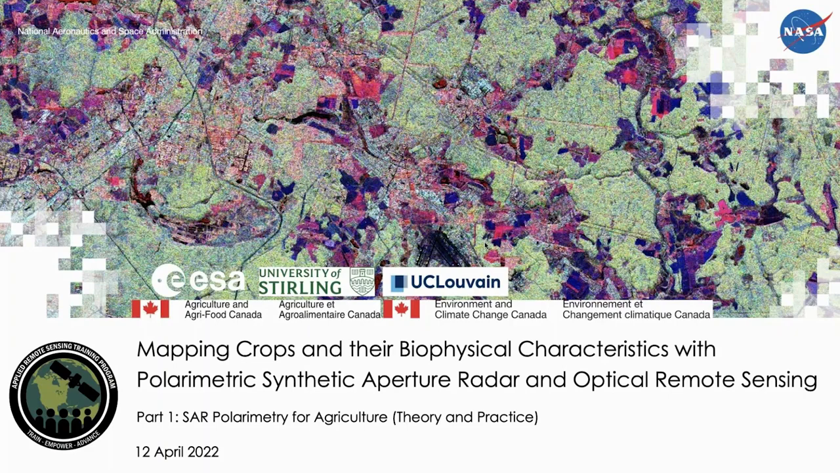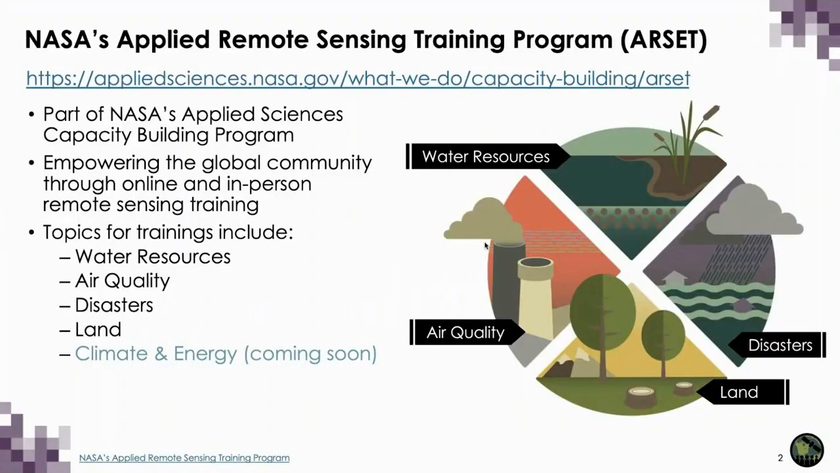This four-part advanced training builds on the previous ARSET agricultural training held in October of 2021. For those unfamiliar with the Applied Remote Sensing Training Program, or ARSET, ARSET is part of NASA's Applied Sciences Capacity Building Program.